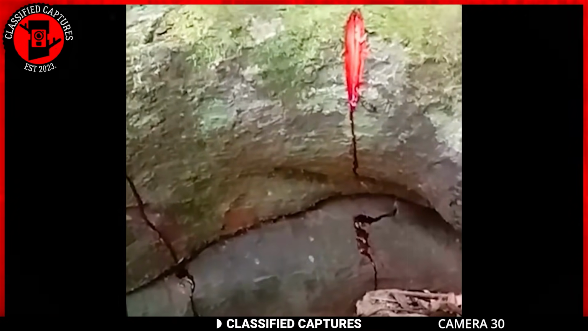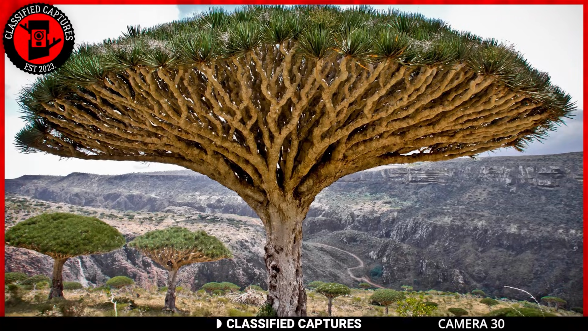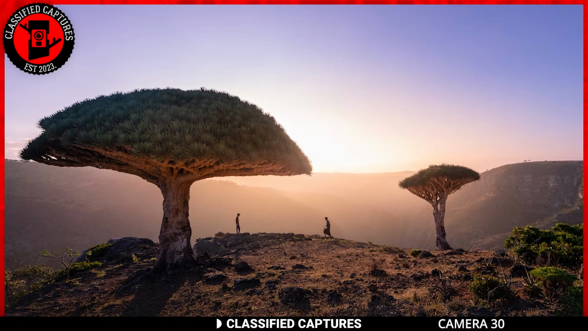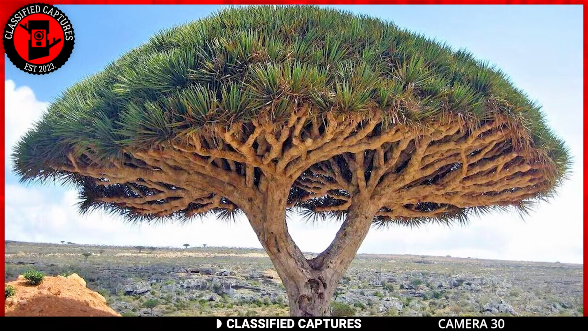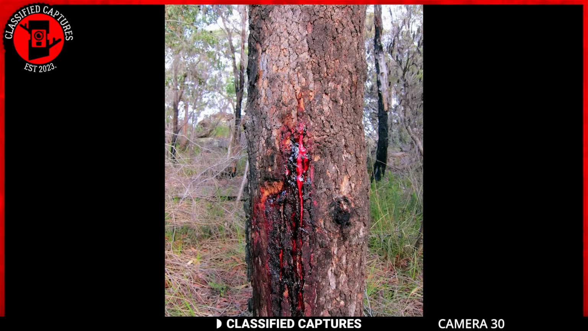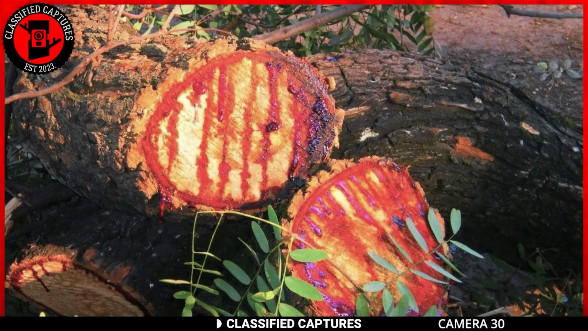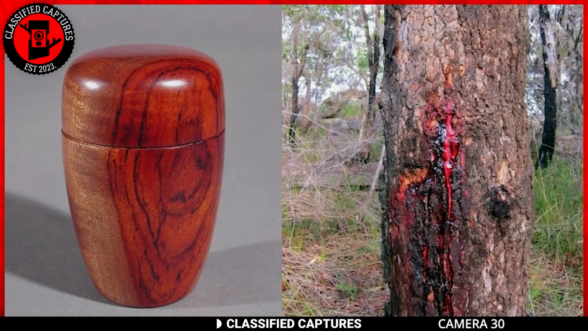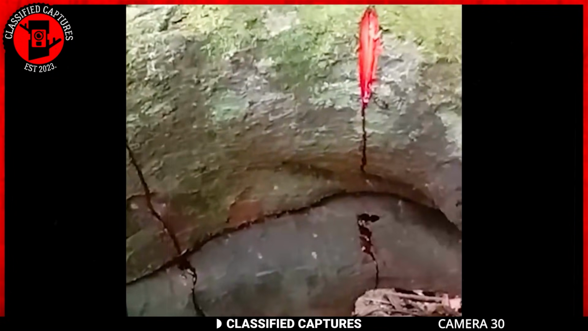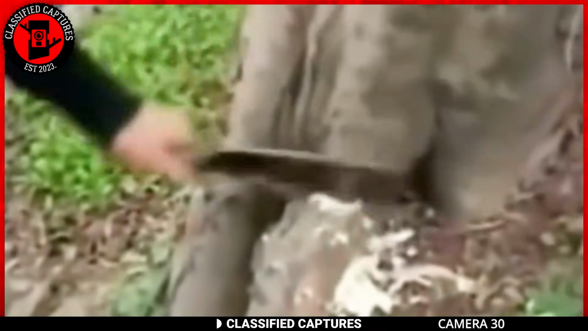The bleeding tree shown in the video is a bloodwood tree, scientifically known as Pterocarpus angolensis. This type of tree is native to southern Africa and can be found in countries such as Angola, Namibia, and Botswana. The tree gets its name from the unique reddish sap which resembles blood. The bloodwood tree is prized for its strong, durable wood, which is used for making furniture, building, and traditional medicine. The bleeding that occurs is the natural fluid that the tree produces, and not actual blood. That's a relief, huh?